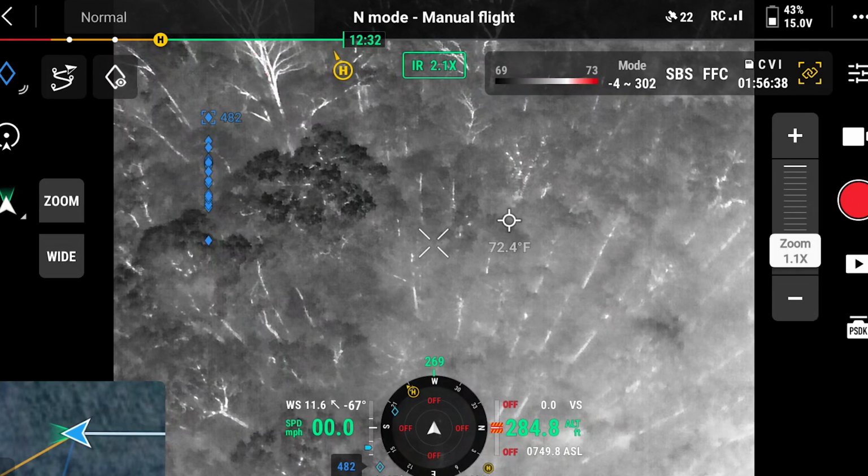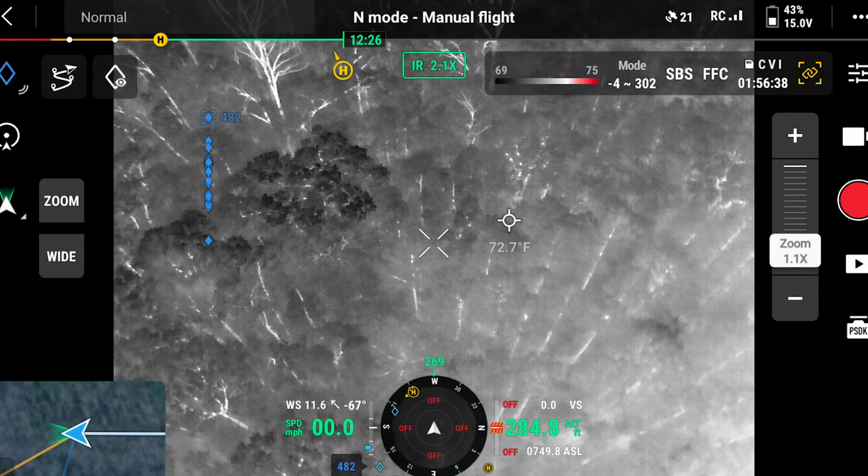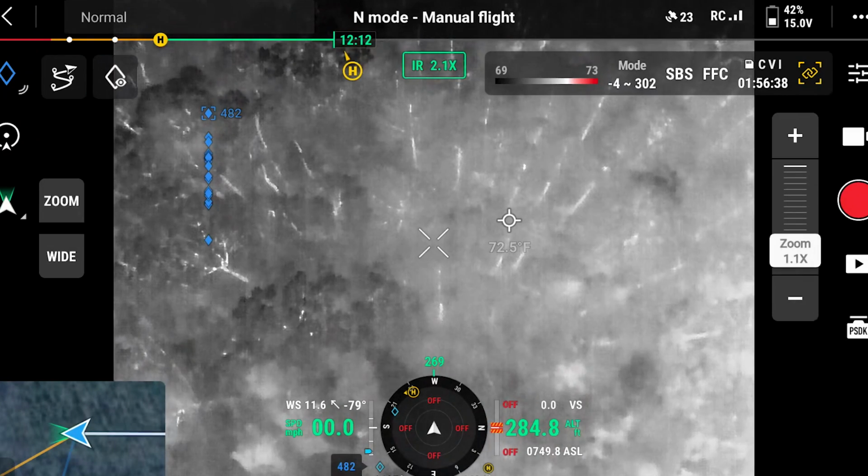Maybe you're zooming in. It feels like it's taking forever. So the yaw rate slows down when you're zoomed in. Have you ever noticed that? It's kind of annoying. But now you're centered. Okay. So that limits you because now you can't look on all sides of a tree to get under it, but it at least centers your dot.